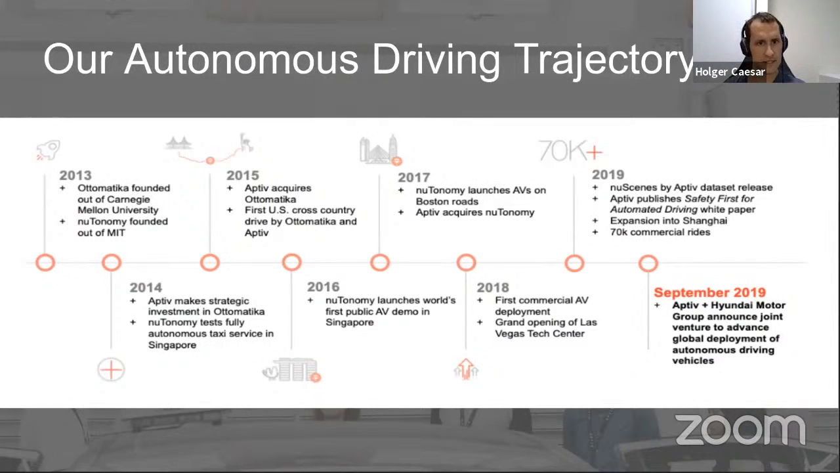We were the first company to perform a US cross-country drive back in 2015. In 2016, we were the first company to provide a public autonomous vehicle demo in Singapore. It was also a world first. We continued in Boston, and then in 2018, we set up a large deployment, a fleet of between 50 and 100 vehicles in Las Vegas.